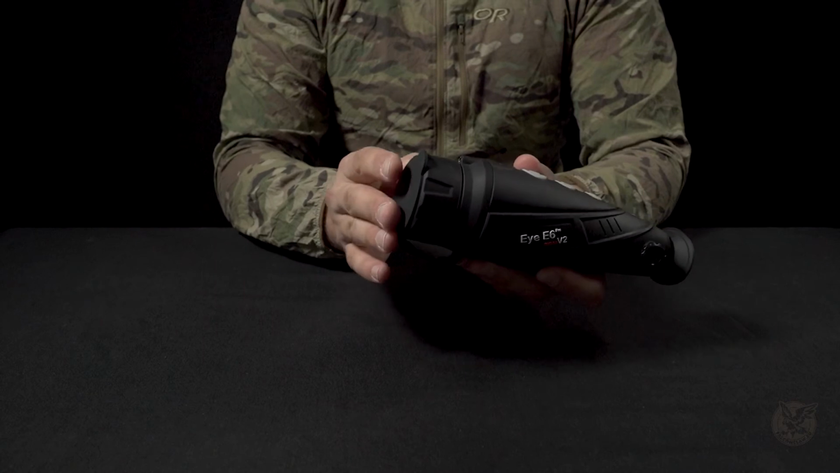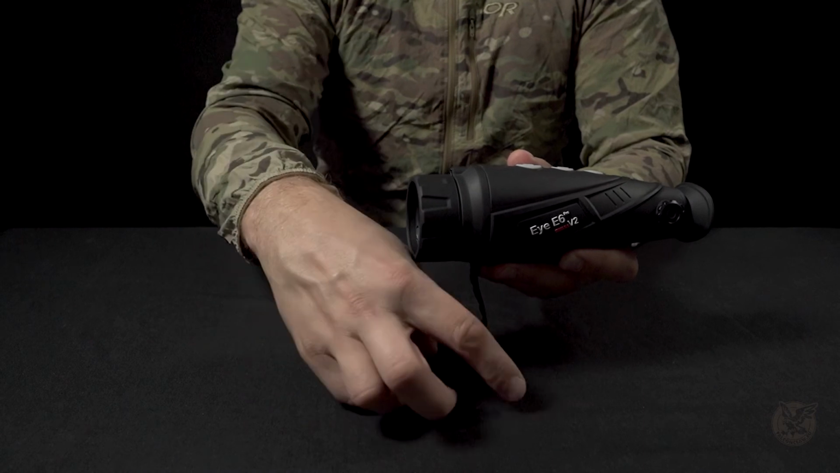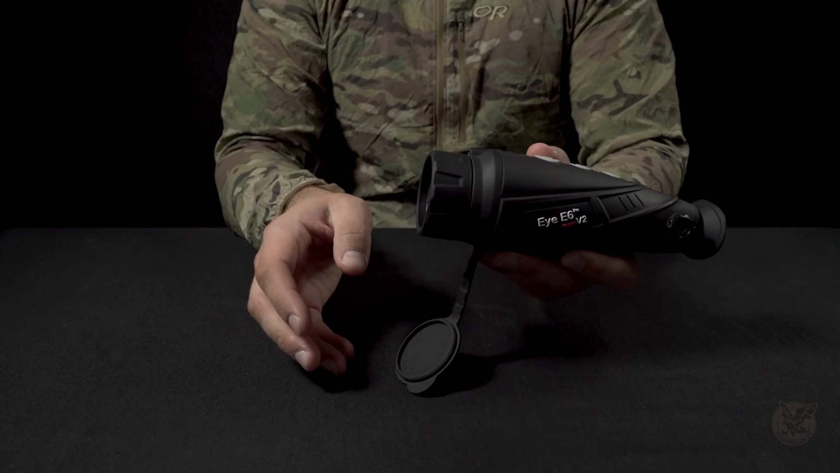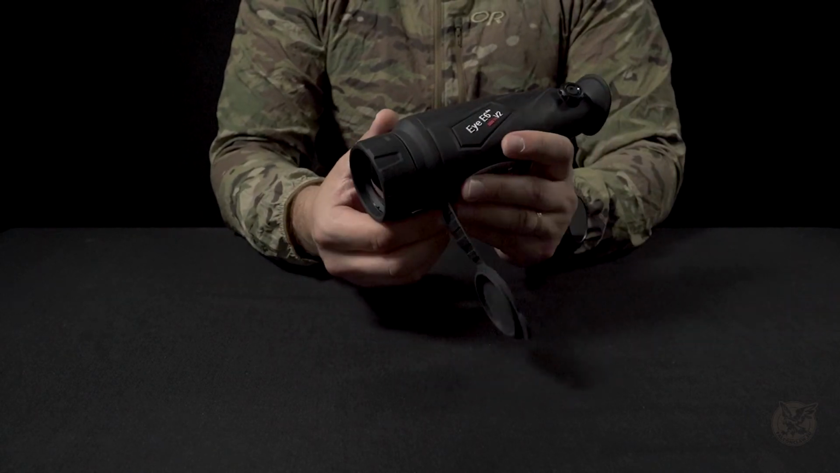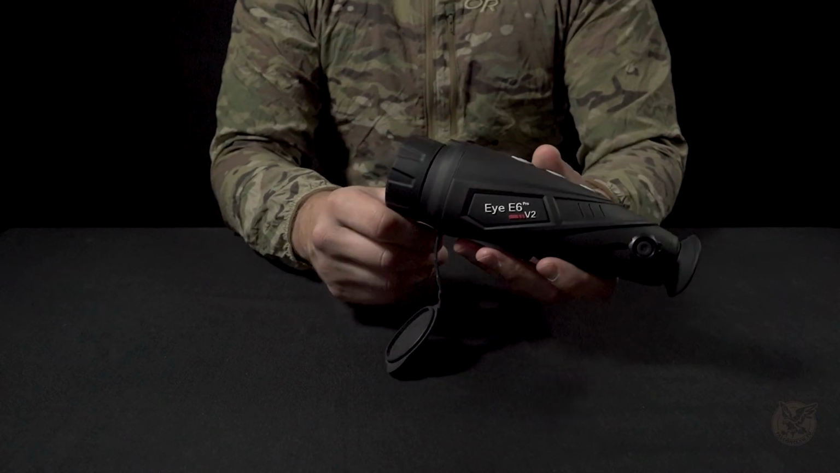It doesn't stay really well here, so it comes off really easily. That means that if you put that into a bag, it might come off and you might scratch your optics. And thermal optics is really, really expensive. So take good care. If you put it into a bag, have it separately from other items, especially metallic items, so you don't scratch the front lens, because I think that's one of the most expensive items about this unit besides the sensor itself.